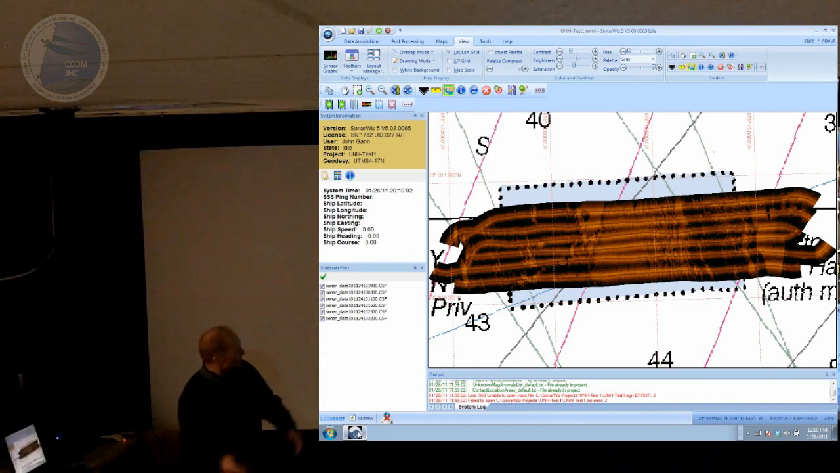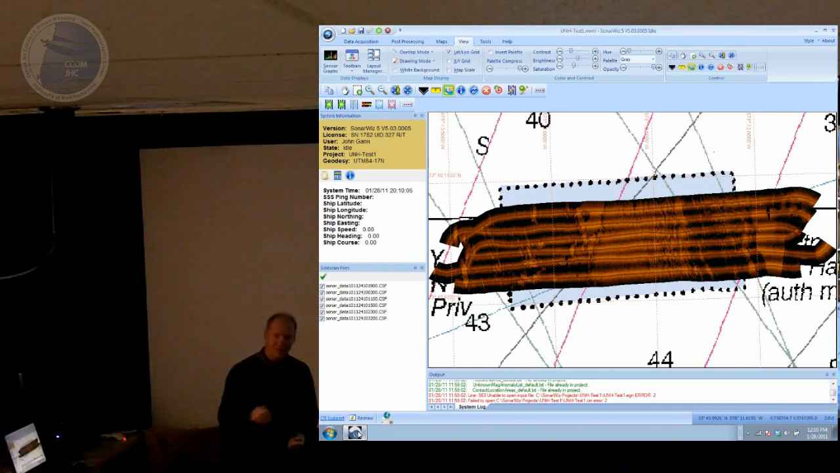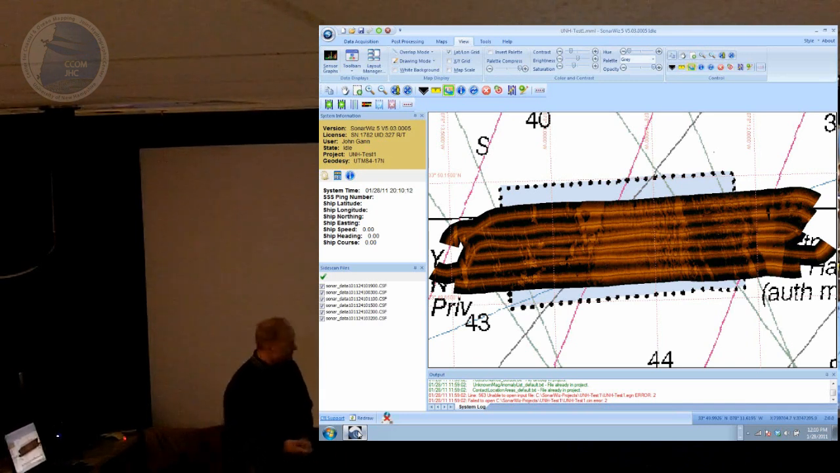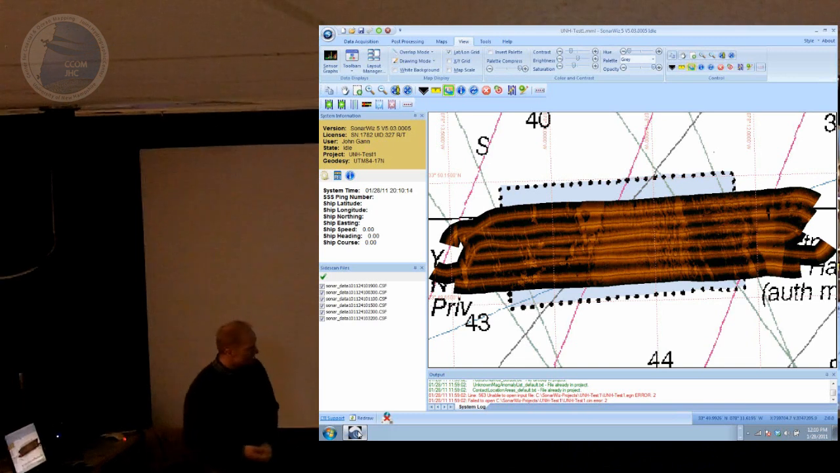So here's SonarWiz. And when you open SonarWiz, it opens the last project that you used by default. So this is the last project that I was playing around with. This is some Klein 3000 data that actually Gary Kozak, I think, collected.